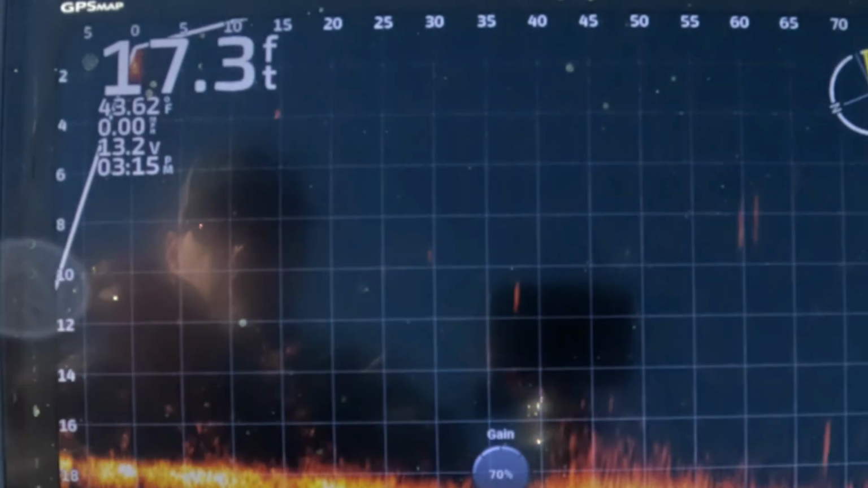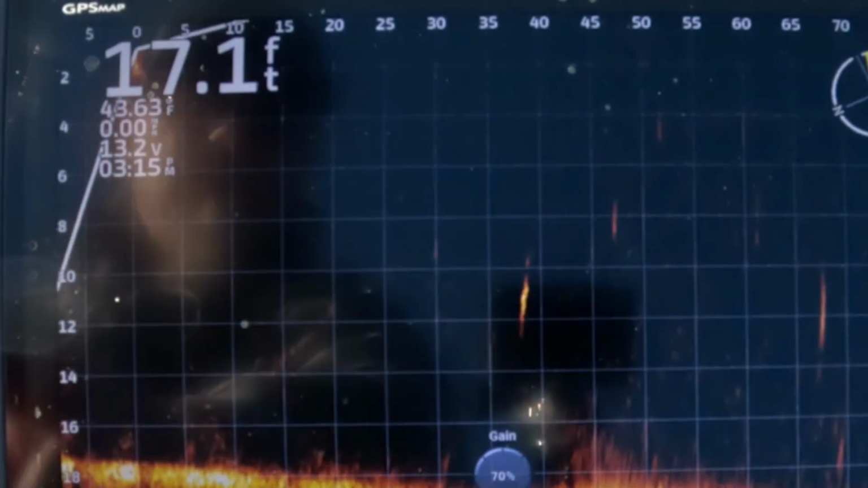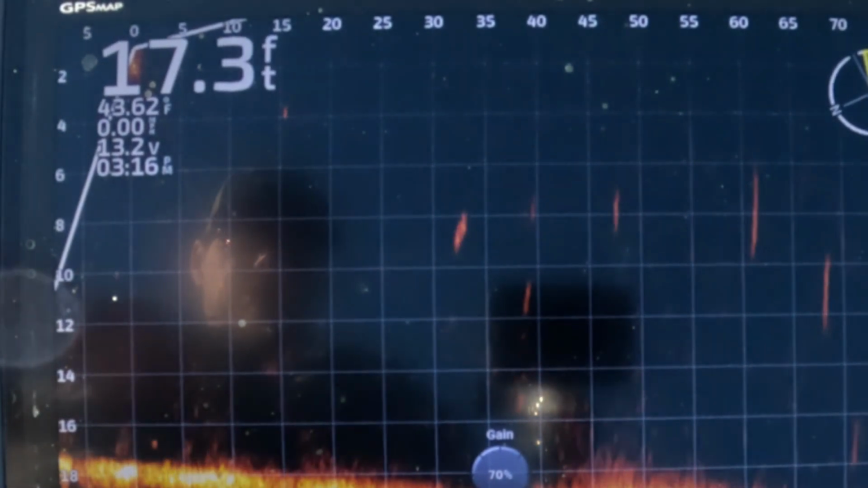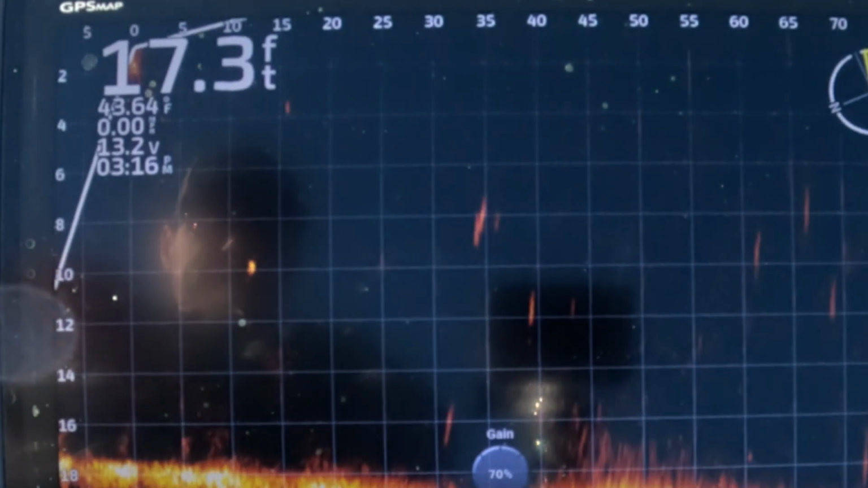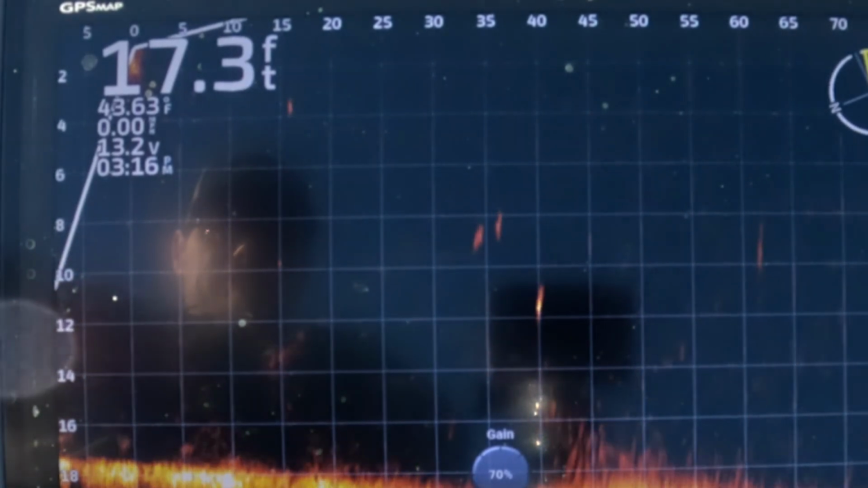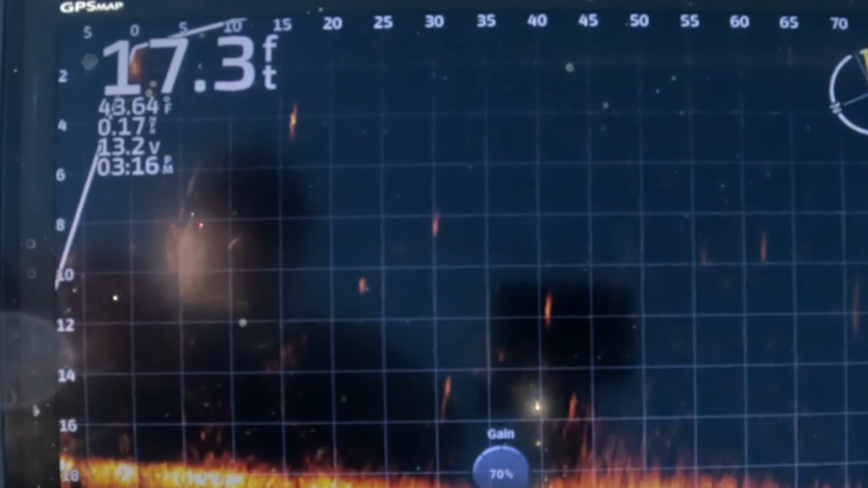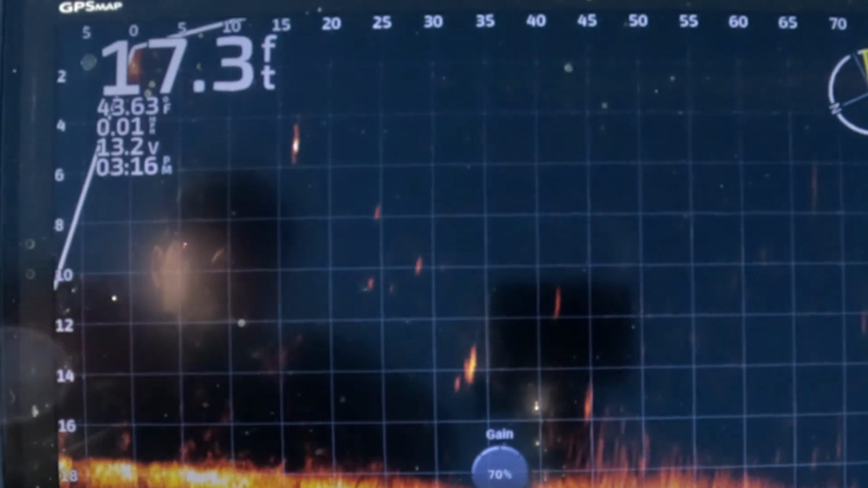Okay, there it is. It's coming. We're out there about 40 feet, and it's running about 8 feet deep. Got a bunch of fish down there too. So it wants to stay around 8. As you let it sink, it's going to get down there a little bit deeper. Let's put it on the mono and see what we get.